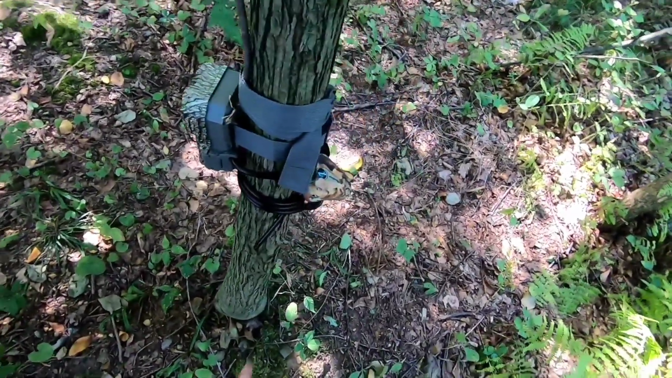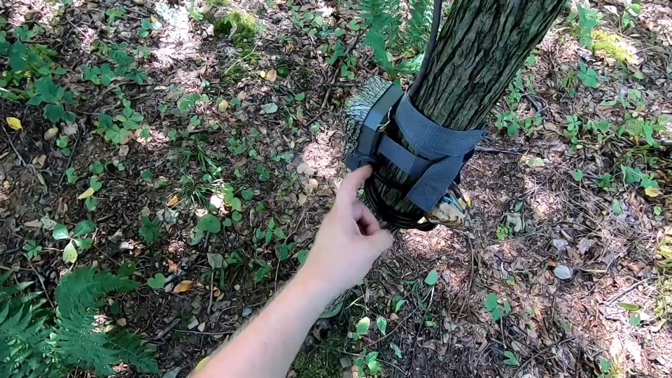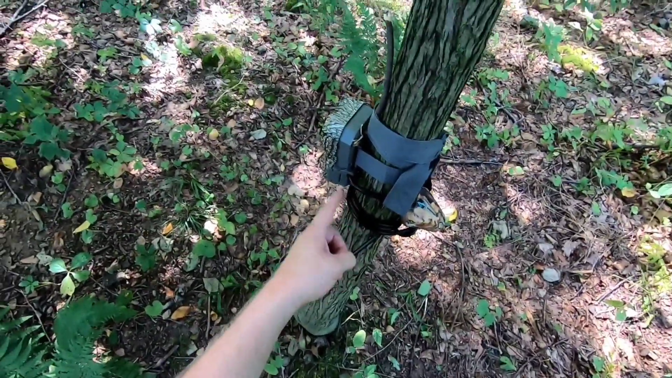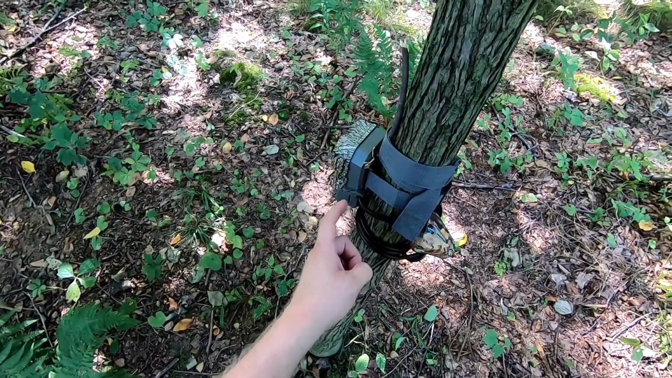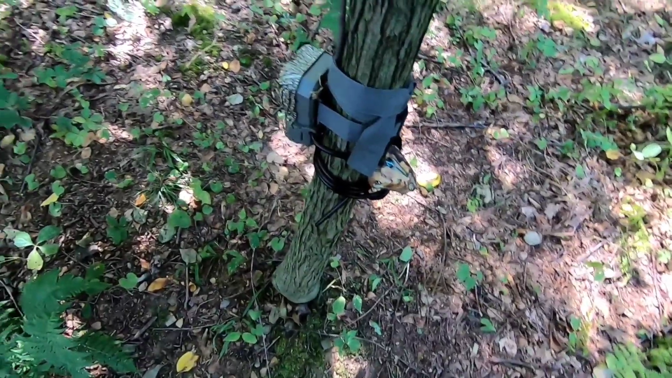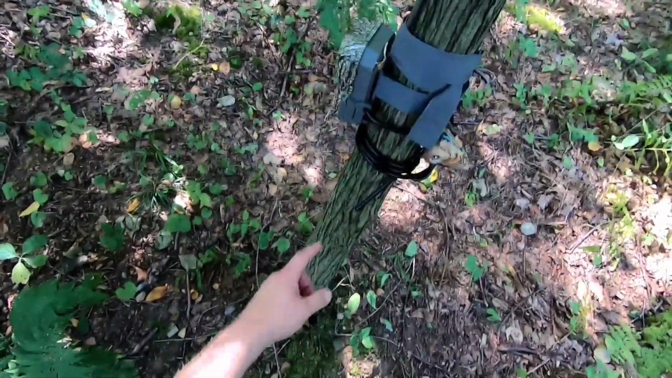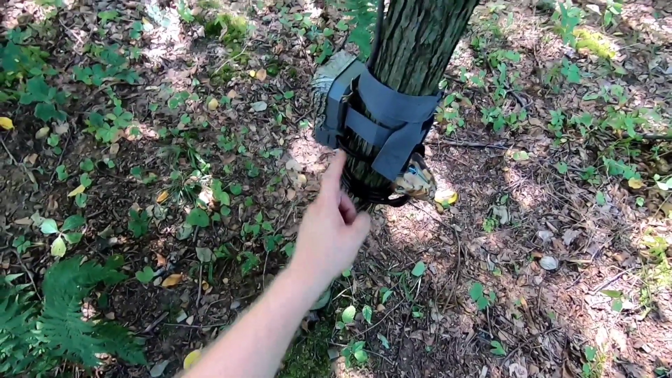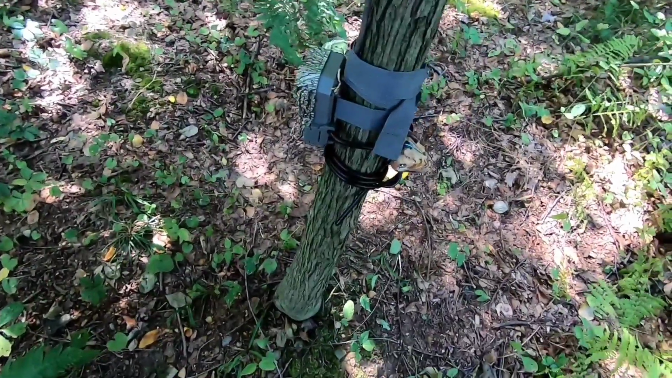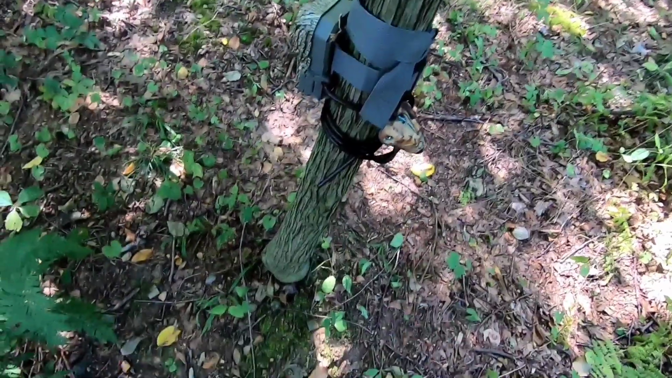I got the Python master locks on these. These are compatible with the Stealth Cams. Now I got them at D's off Amazon, and you cannot use these Python locks with some of the game cameras that they sell. So I always try to look for the game cameras that are compatible with these Python locks. I mean, there's multiple different ways that you can lock these, but this was always a quick and easy way to lock your camera.